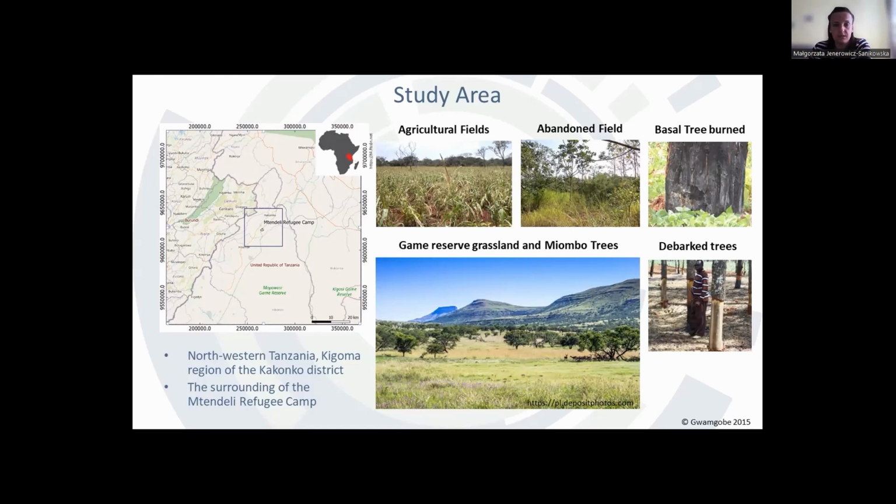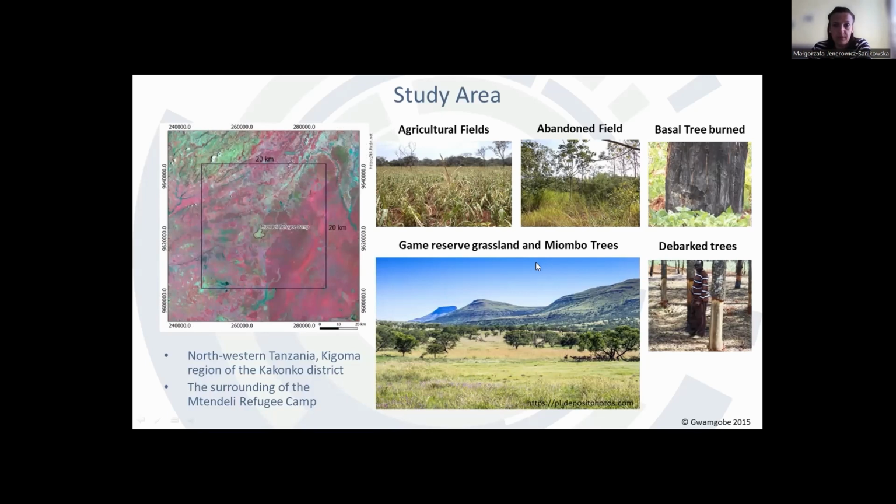The eastern side of the camp practically borders with the Game Reserve, which was not in line with the guidelines of UNHCR, which states that the distance from ecologically fragile areas should be between 12 and 15 kilometers. The dominant vegetation in the area is Miombo woodland. There are a lot of actively cultivated fields.